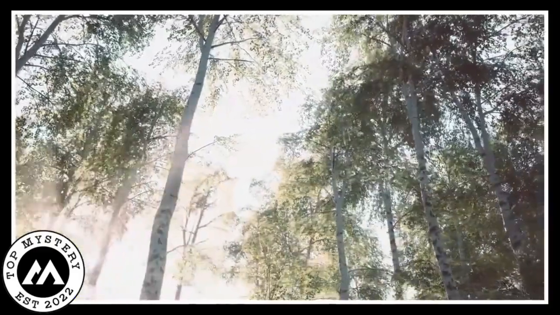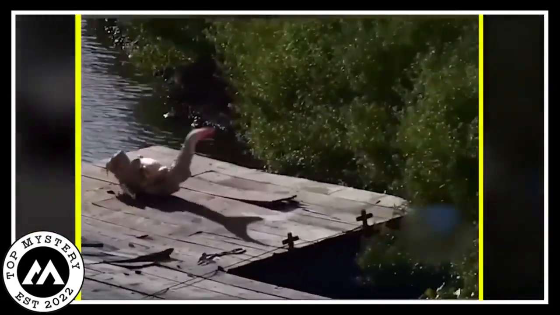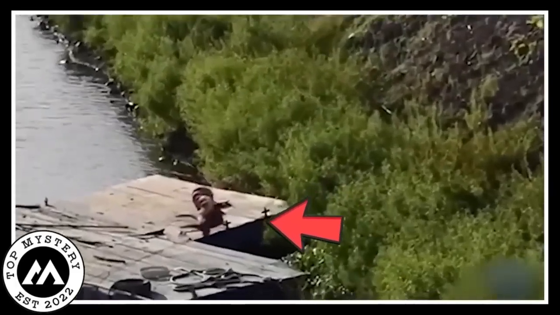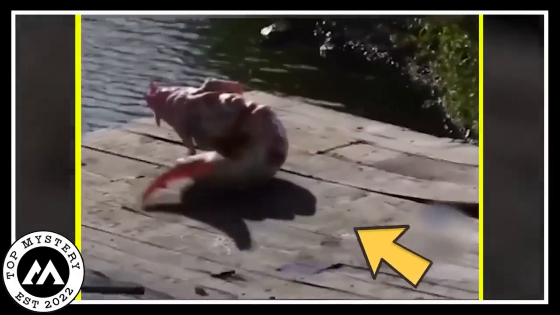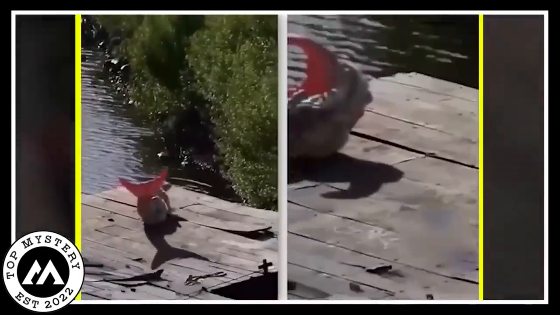Once upon a sunny day near a noisy old dock by the water, something really special happened. Someone with a camera saw something amazing, a real mermaid. This magical creature had shiny scales and a super long tail. But it was stuck on the dry dock and really wanted to go back into the water.